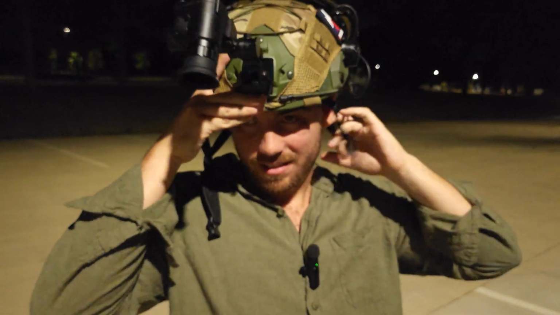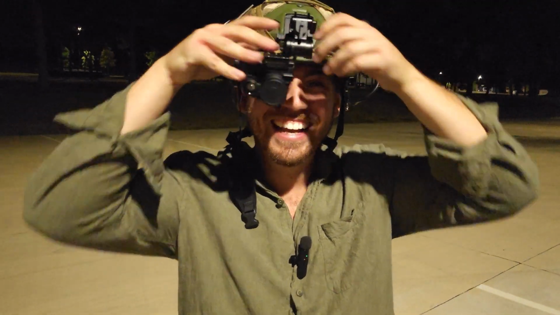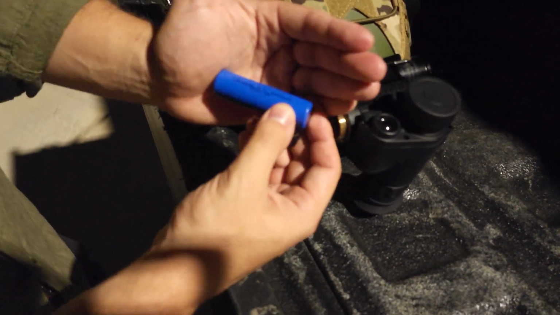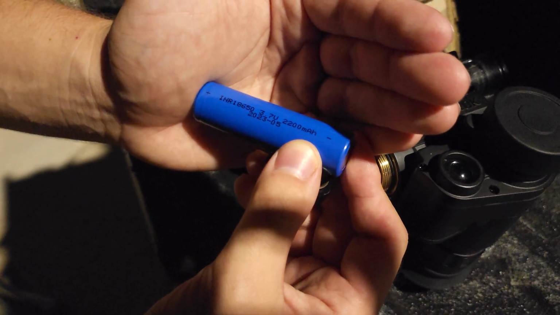While this little guy packs a punch with the IR illumination along with the clarity and the pretty good pixel quality, the battery is sufficiently lacking. I think this is probably where you'll start to notice where all the cheap parts come into play. And God bless Taiwan, we'll see how it goes. If you know, you know. But we're sitting at an INR 18650 battery. I'm sorry, it's a 3.7 volt battery. So this is the biggest problem.